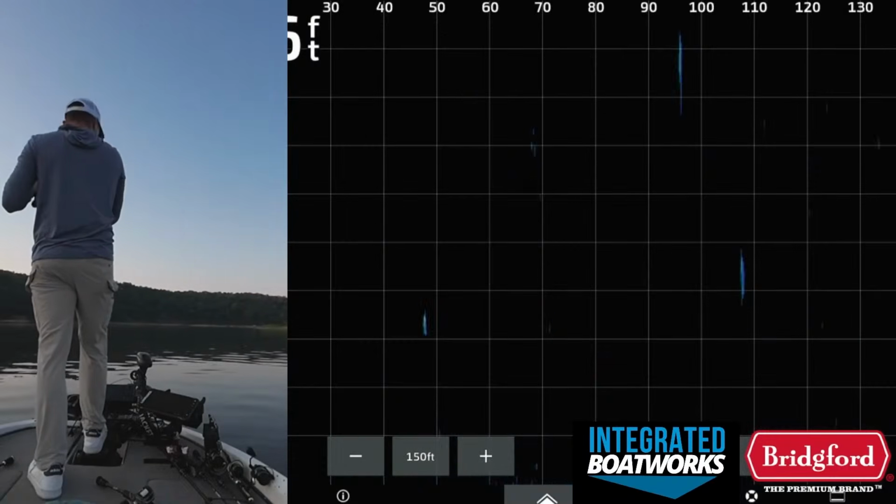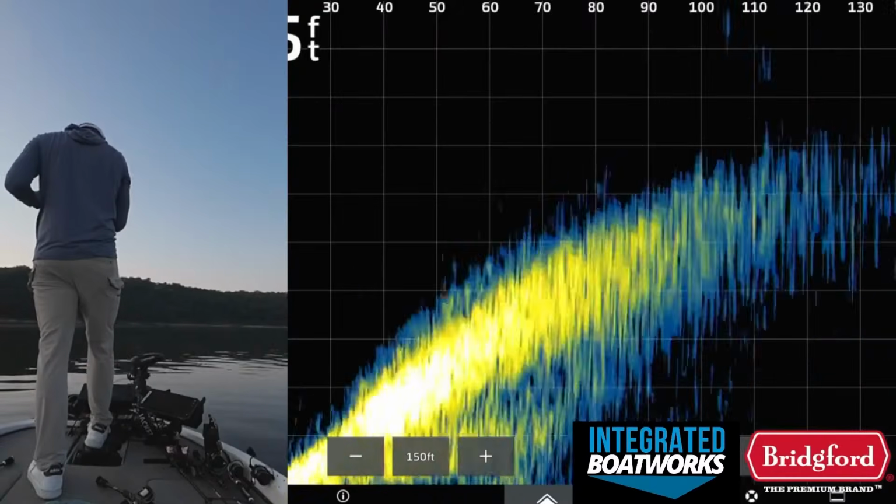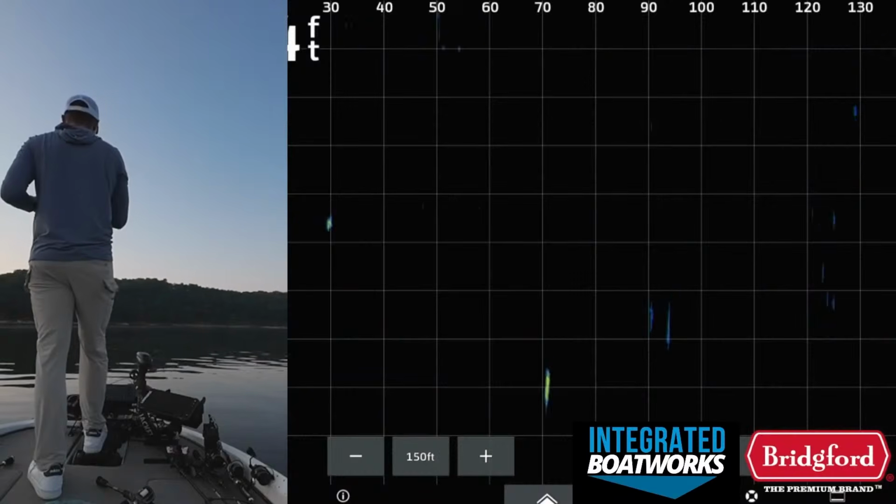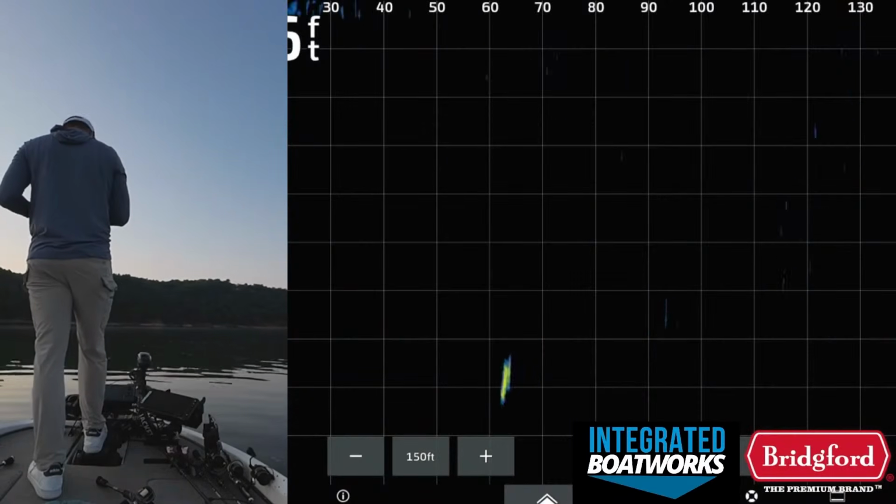Schooling out here. School kind of simmered down for a second. I'm gonna try to reposition on him, cast across the point the other direction.